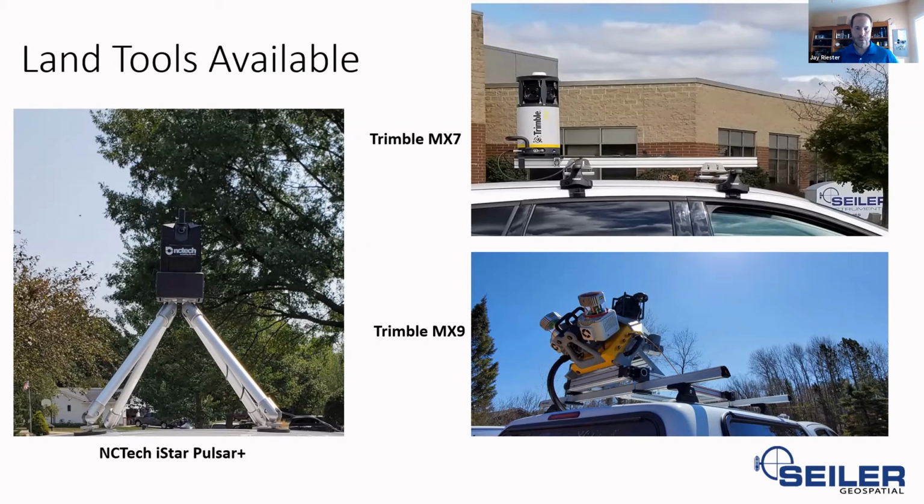Any questions about those land-based applications that we have available? Some of these are for rent, and of course, some are for purchase. We even do have some business partners.